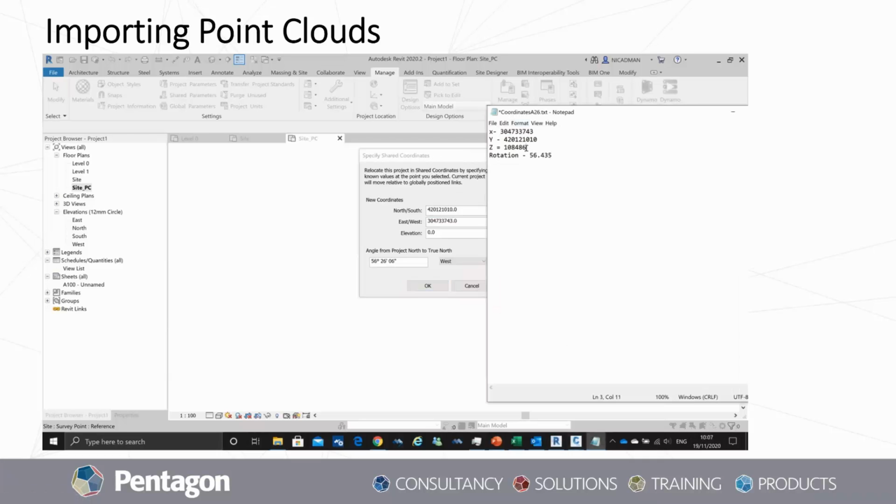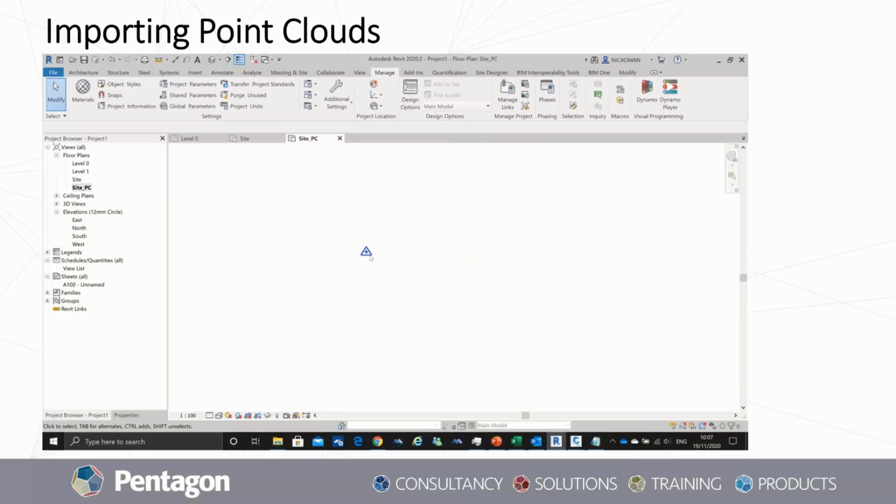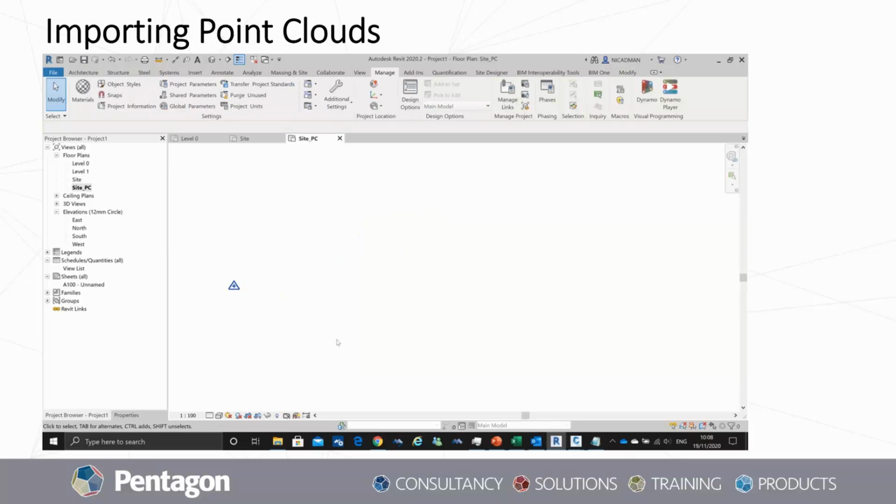So now we're putting in our elevation, and we'll just hit okay. So our survey point is now set at a location in space. I'm going to pin that back so it can't be changed.